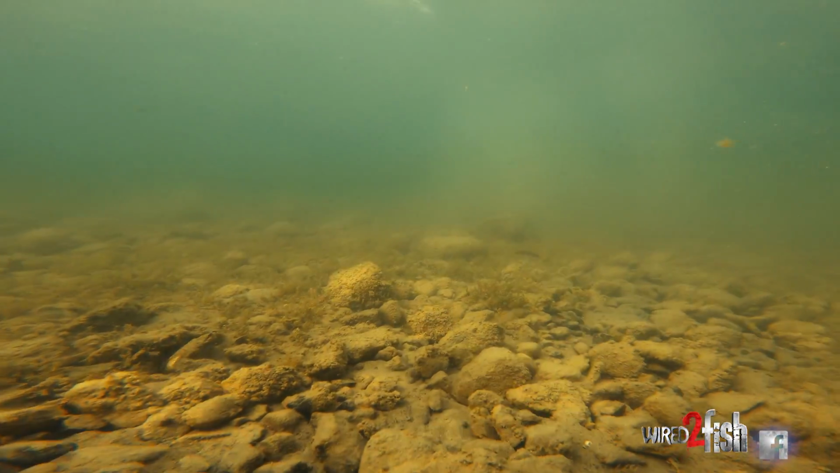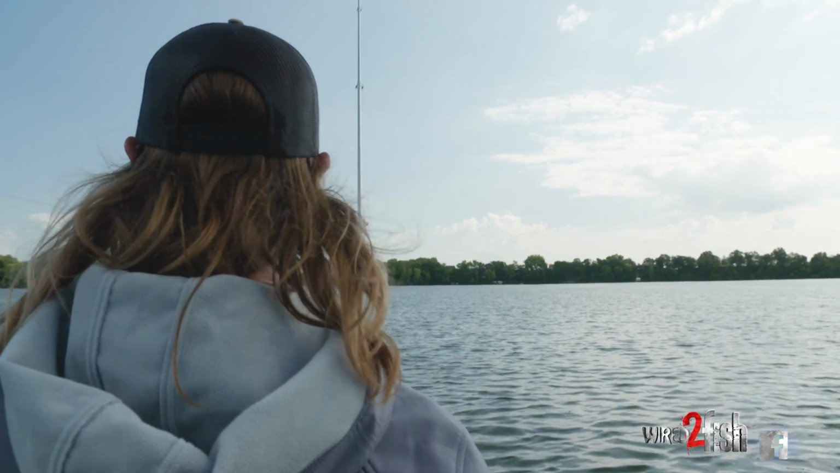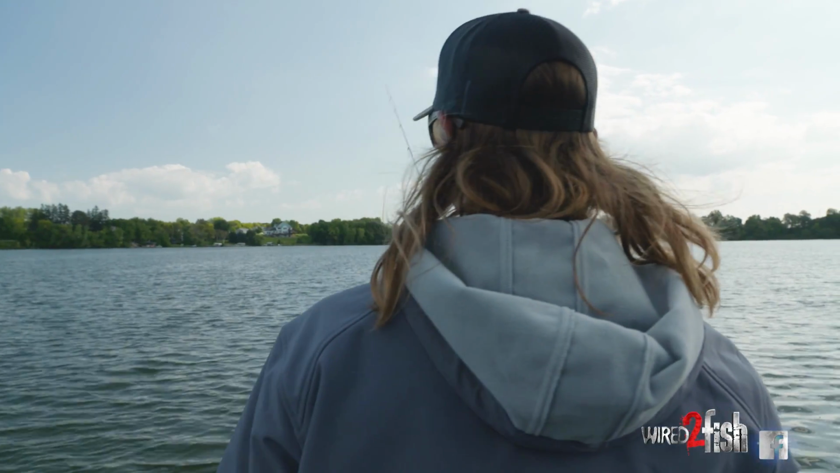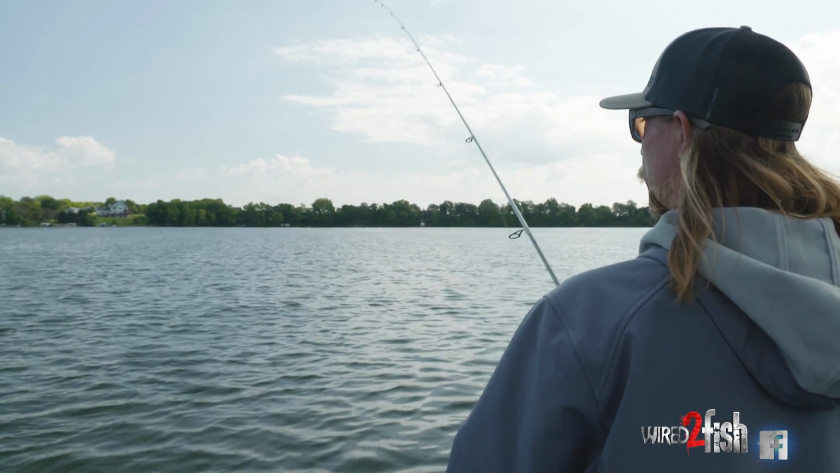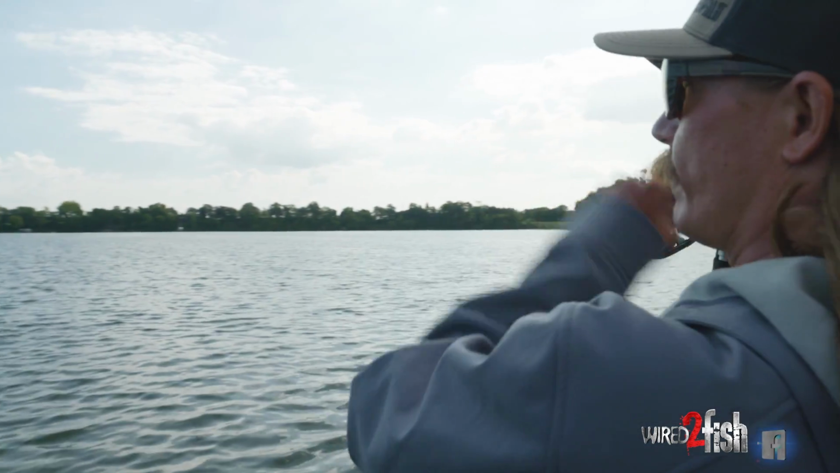Just a slower presentation. Use the crankbait to find them and got a few bites on that. Now we'll kind of pick the rest off on this. There's one.